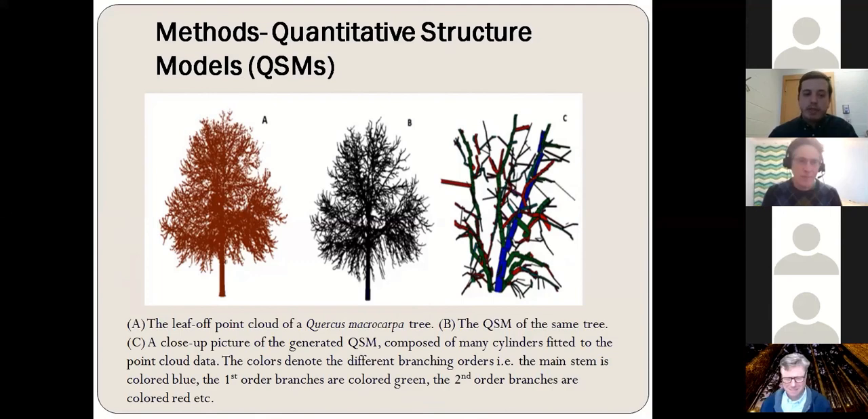And in figure C, we have a close-up picture of the generated QSM, where you see that all these cylinders have been fitted to the point cloud data. So the different colors here denote the different branching orders. The main stem is colored blue. The first order branches are colored green. The second order branches are colored red. And of course, there are higher branching orders.